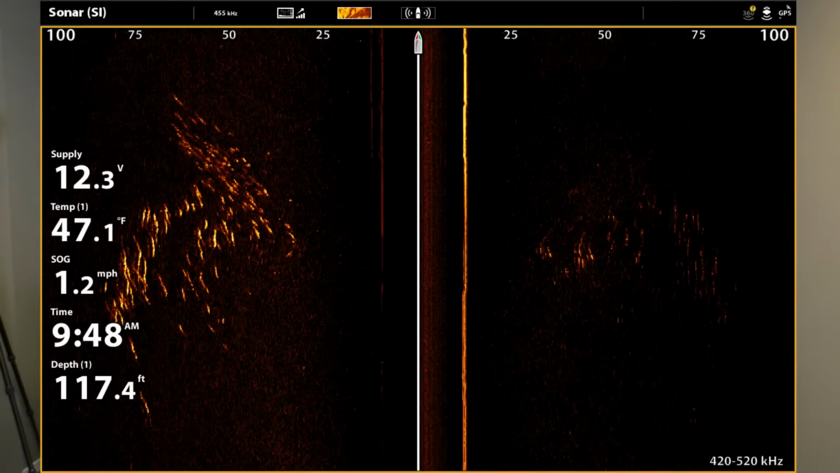So now we're going to talk a little bit about, not a little bit, we're going to talk a lot about kokanee and trout side imaging and when I'm using side imaging and how I'm using it in the lakes. But